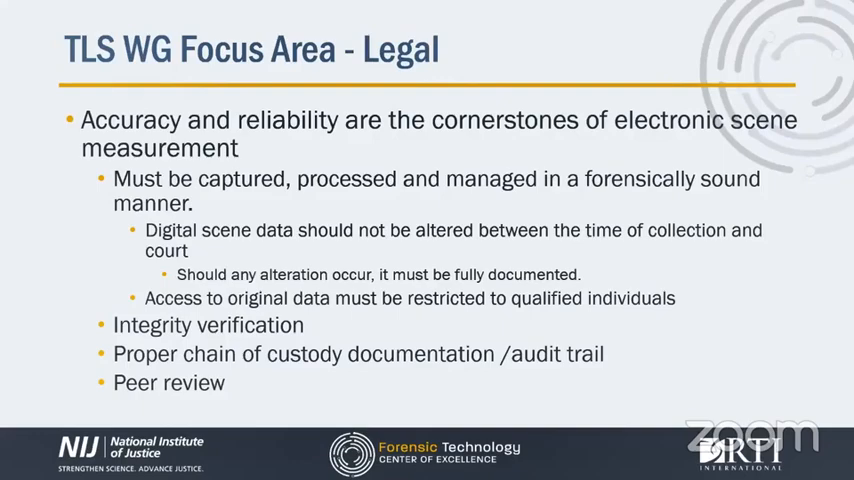As you might be aware, the Supreme Court stated in Daubert v. Merrell Dow Pharmaceuticals, everybody loves the Daubert case, that peer review is one of the factors trial judges should consider when assessing admissibility. In cases where an analyst has formed opinions about a scene based upon the evaluation and interpretation of TLS data, it is recommended that a meaningful, thorough, and documented peer review be conducted.